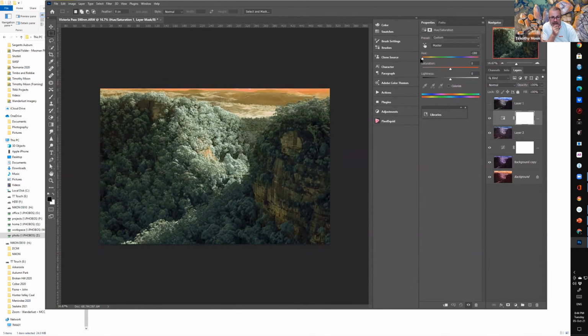If I roll down to the red end, the sandstone goes back to about the colour of the sandstone, but I've got green foliage. And as I roll through, this is like Avatar, isn't it? Look at that. That's straight out of Avatar. Beautiful.